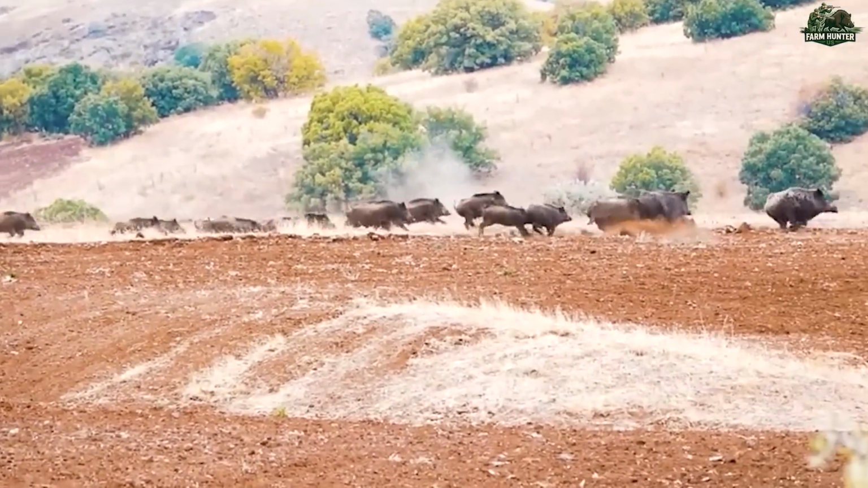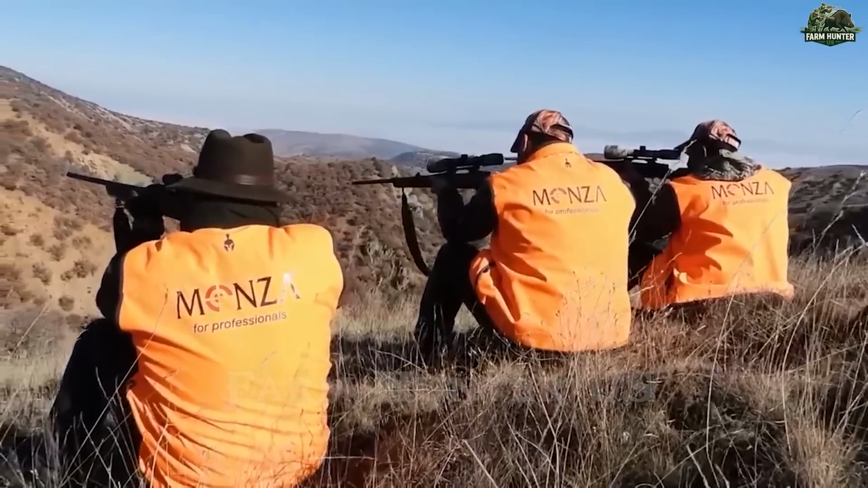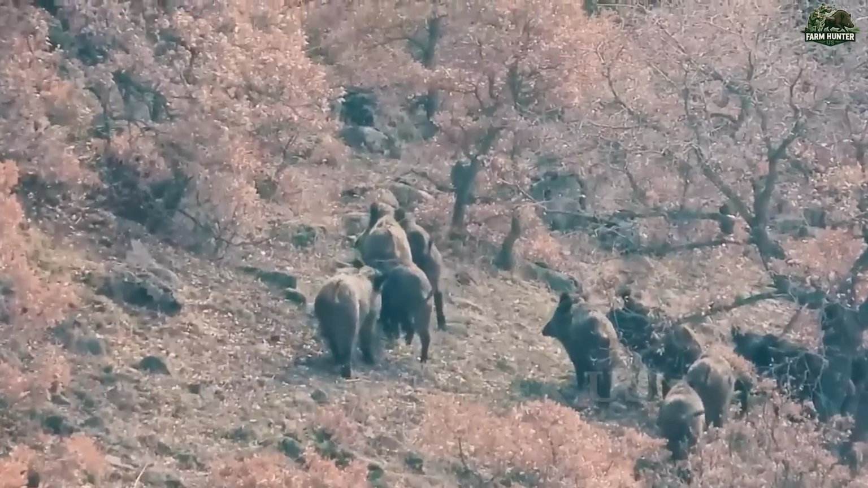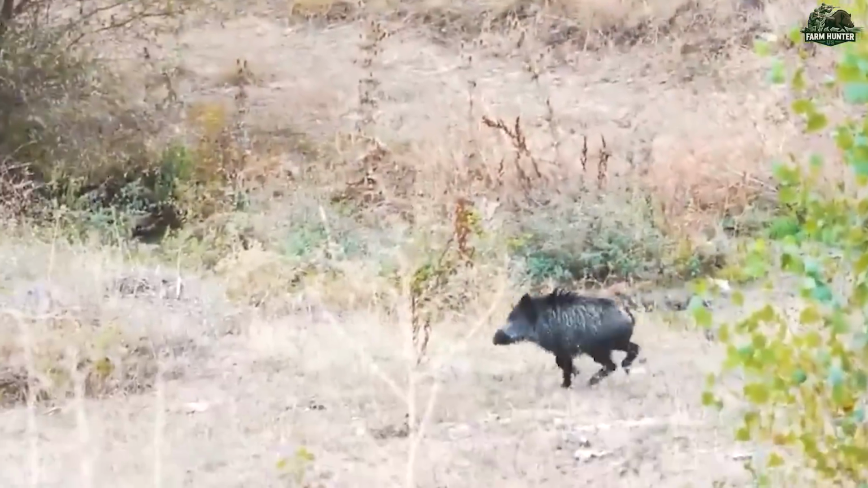But when a lone boar strayed from the group, I seized the opportunity. With practiced calm, I lined up the shot. A single pull of the trigger and the boar was struck. It staggered before collapsing into the undergrowth.